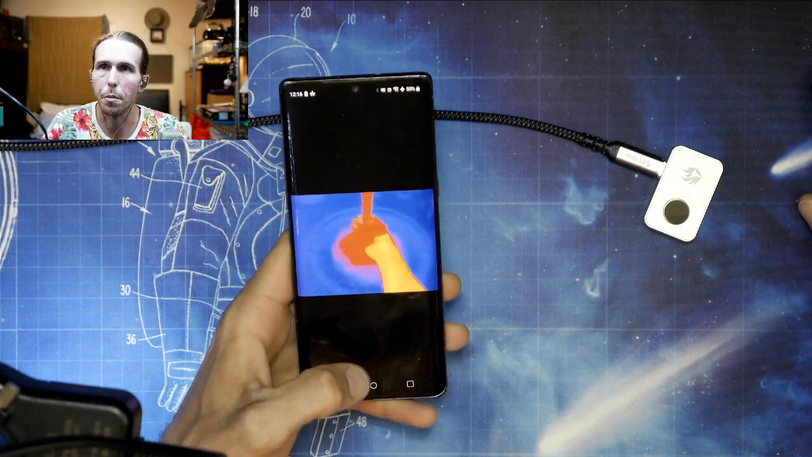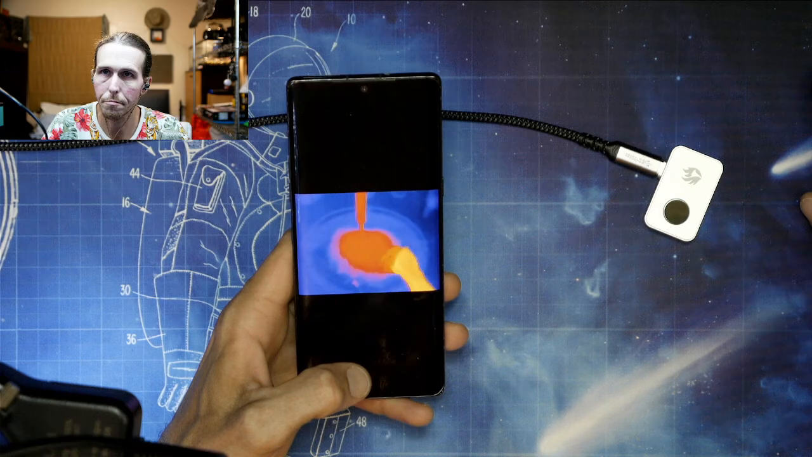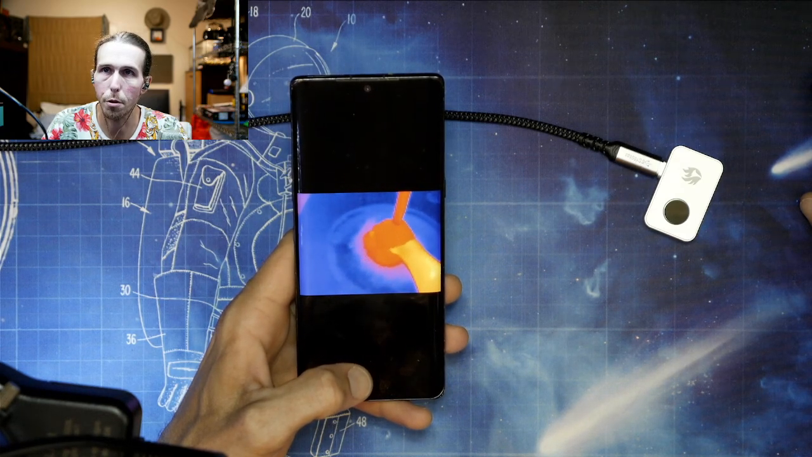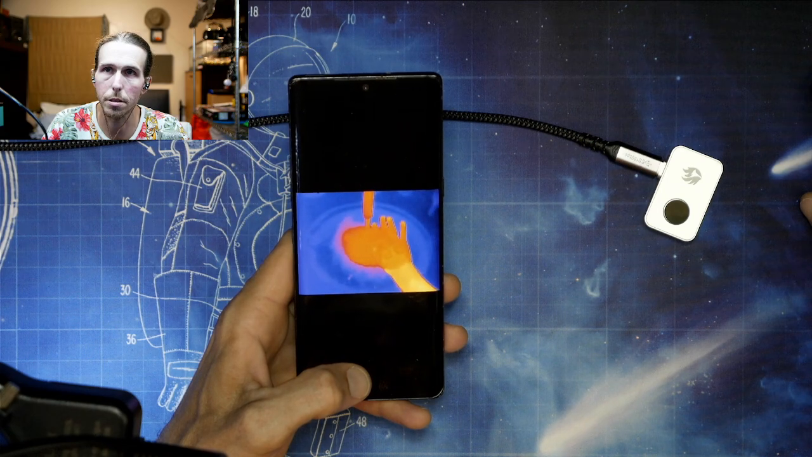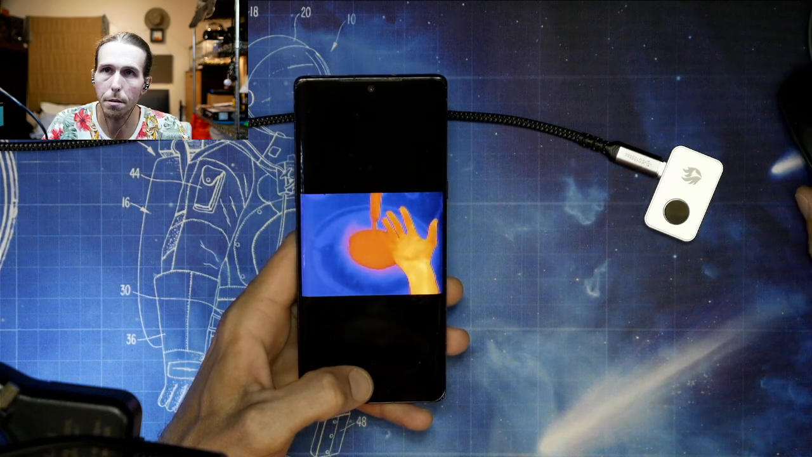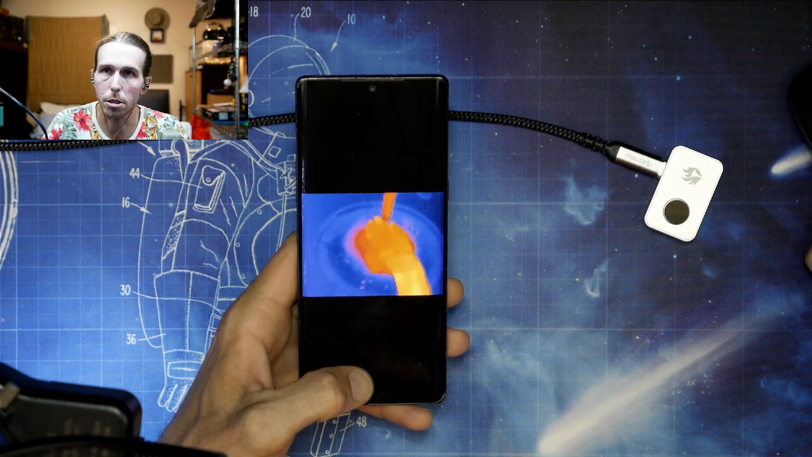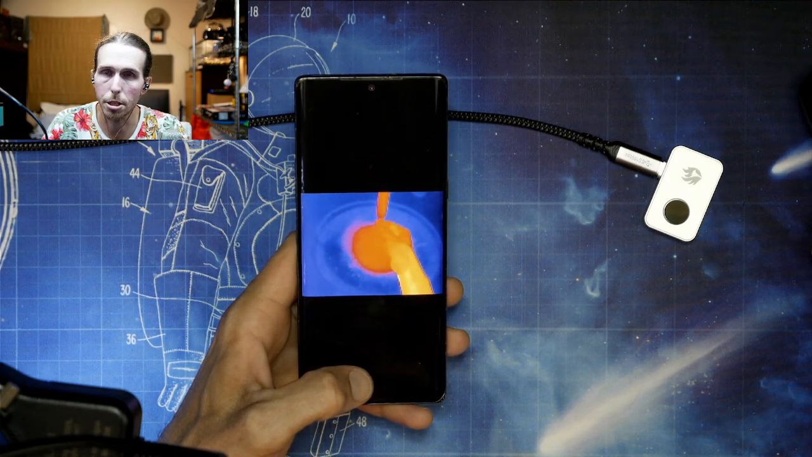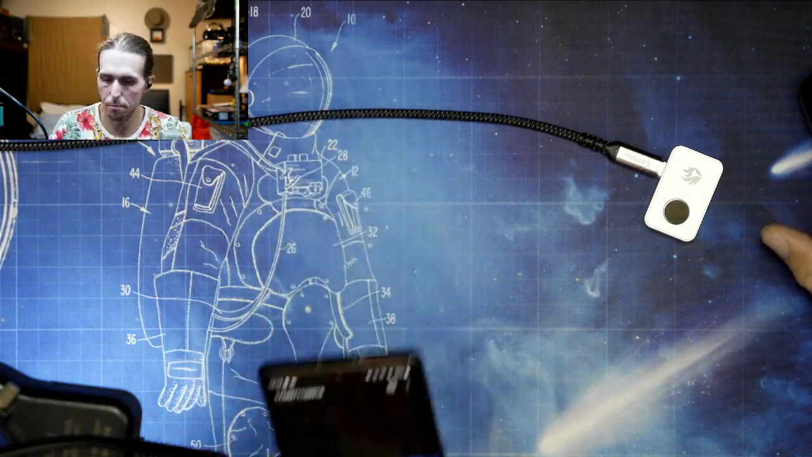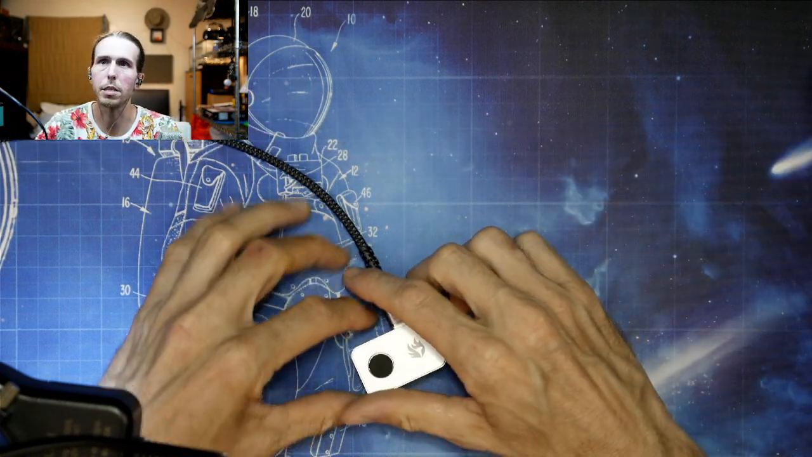Like here's another one of me washing my hands. You can see the temperature of the water. And you can pretty easily make out the difference in temperature as it changes. You can see right through the faucet as the temperature of the water changes, the color of the faucet changes super quickly. So yeah, it's a pretty cool app, or a pretty cool device.